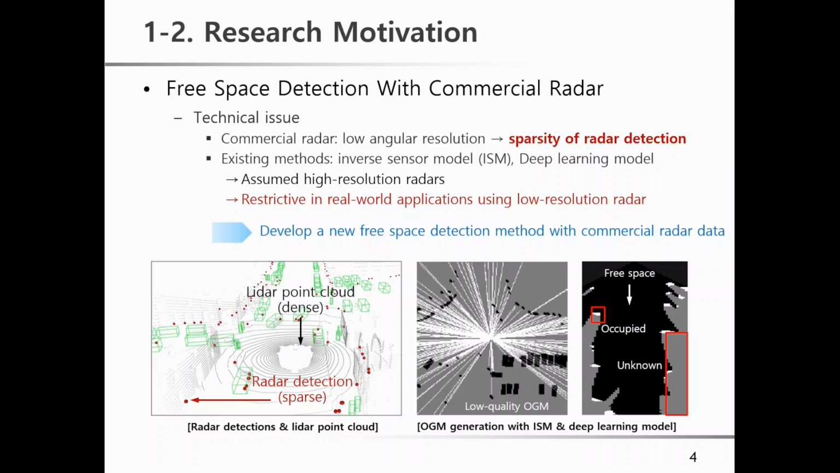Existing methods like the inverse sensor model and deep learning models are invalid for commercial radar because they assume using high resolution radar. The goal of my research is to develop a new free space detection method that can work effectively with sparse commercial radar data.